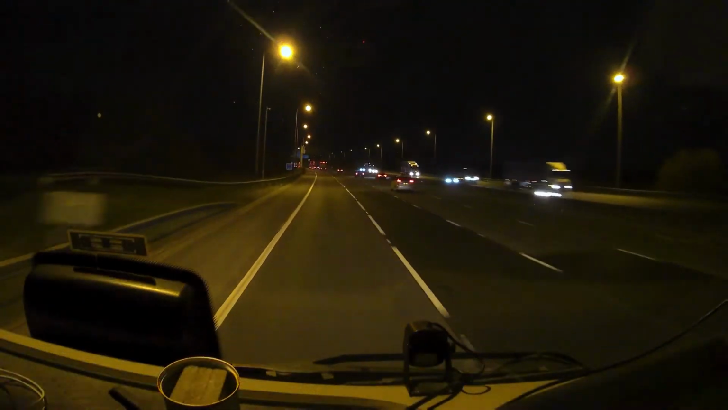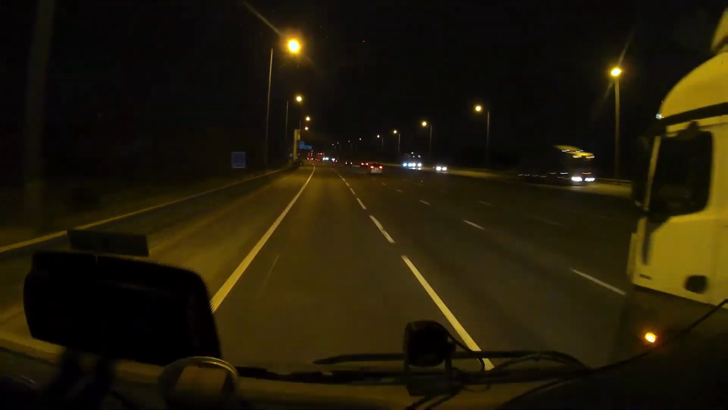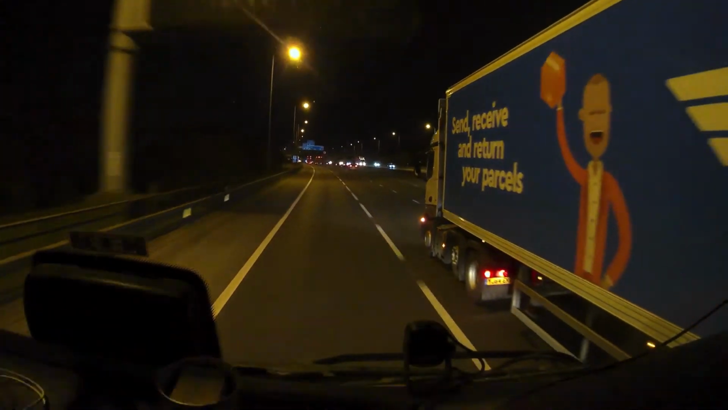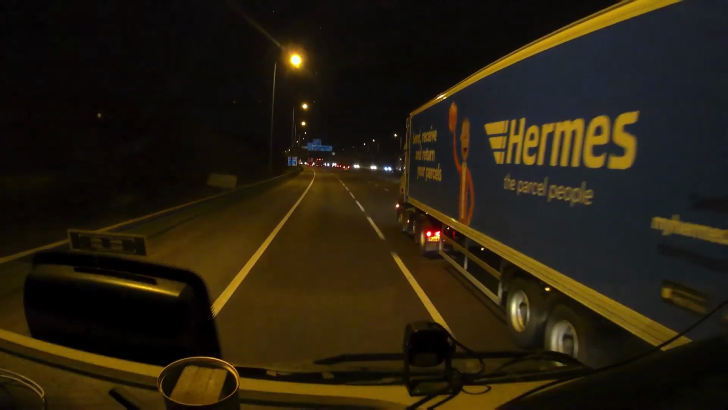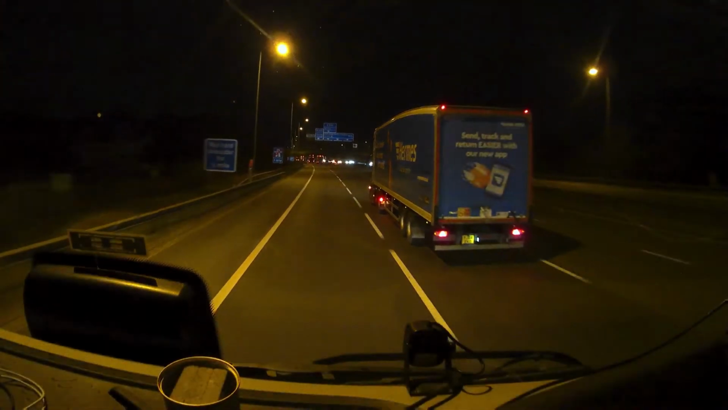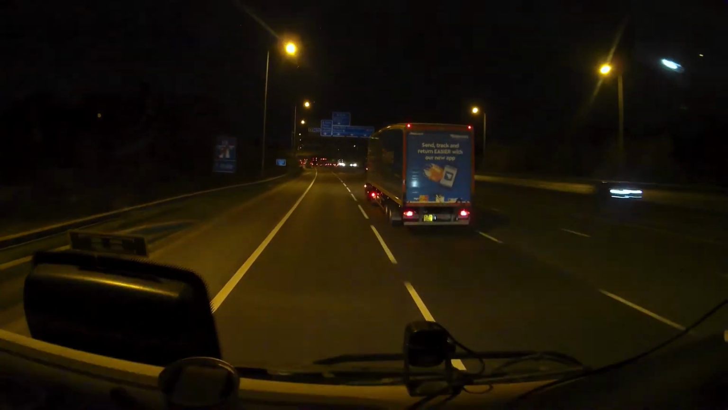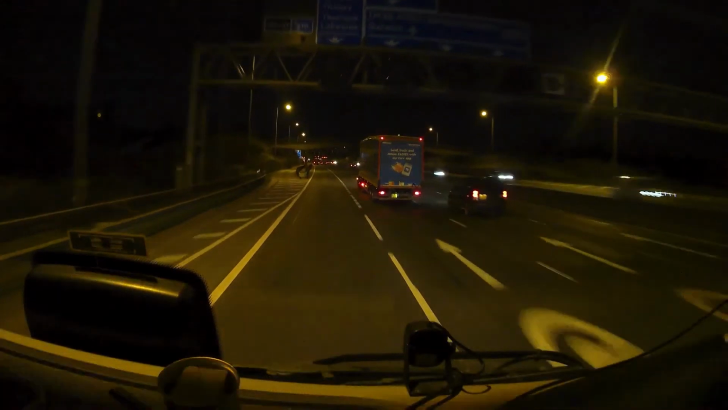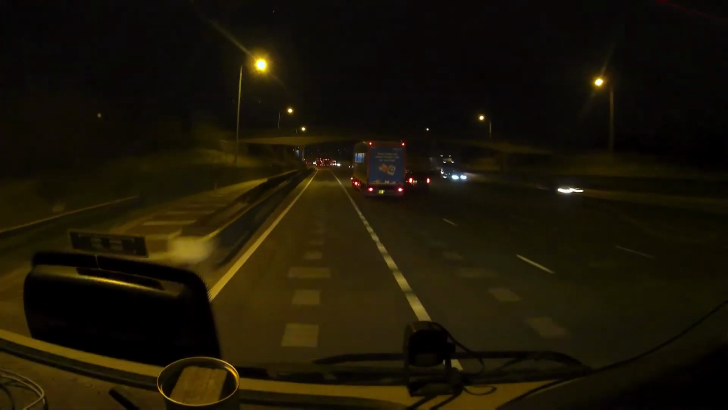Look, bumps here. Right, here's the lane I'm staying in. Coming off, going on to the A13. Charging on down now, homeward stretch for the day. Over 400 miles, over 14 hours shift.